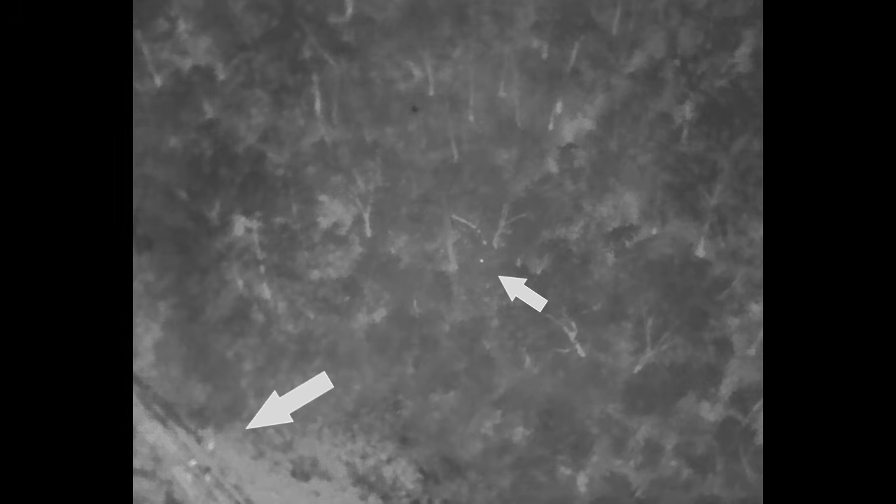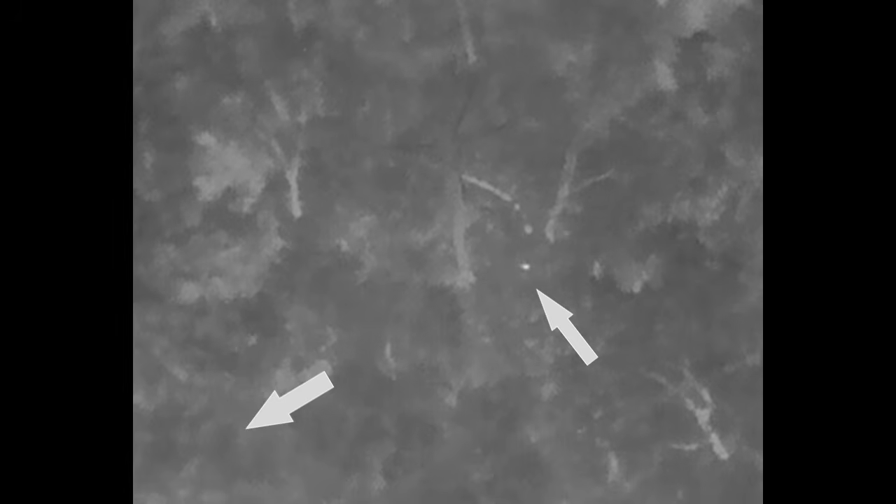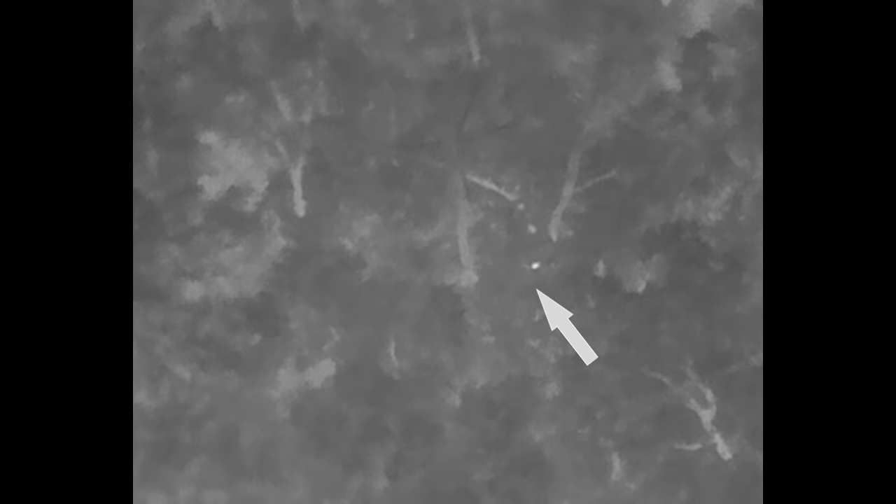One arrow shows the figure and the other arrow shows the people sitting in chairs. So remember, they had just heard it up the hill doing a tree knock. So that was a good location to find it, just above them on the ridge.